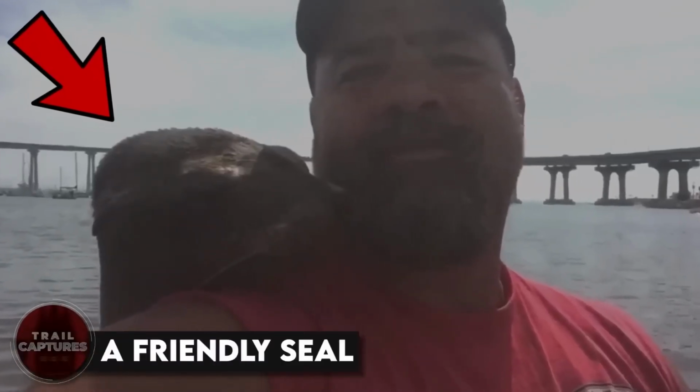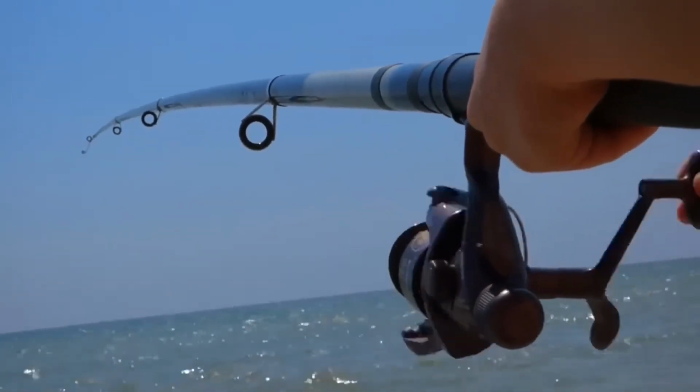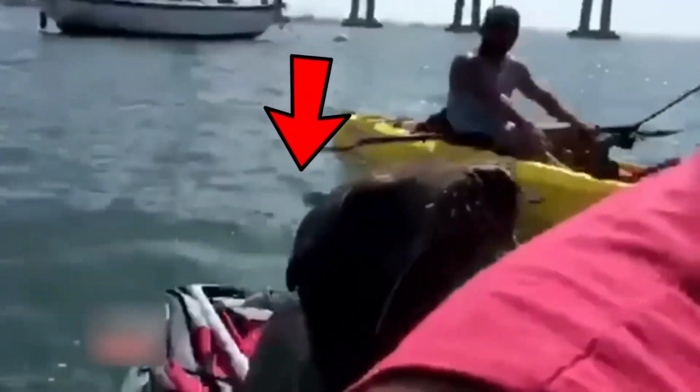A friendly seal. As Vincent Vajera was enjoying a leisurely fishing trip off the coast of California, he got an unexpected visitor, a friendly seal who decided to hop aboard his kayak. Initially, Vincent was a bit startled, but he quickly realized that the seal just wanted a hug. The adorable creature snuggled up to Vincent and refused to leave, creating a heartwarming moment that was caught on camera. Despite several attempts to coax the seal back into the water, the little guy just wanted to stay and hang out with his new friends.